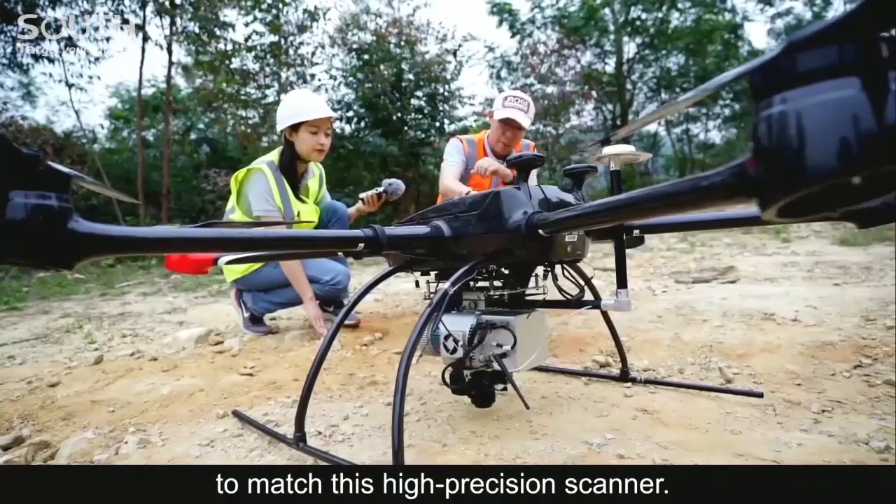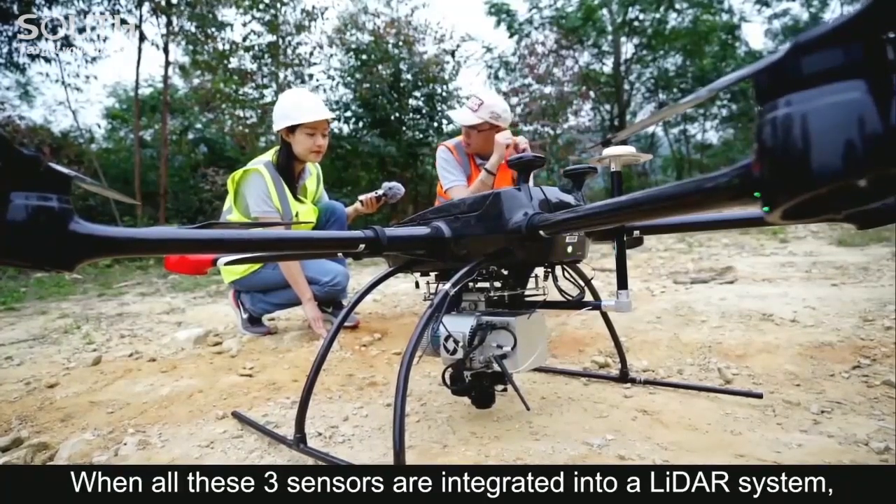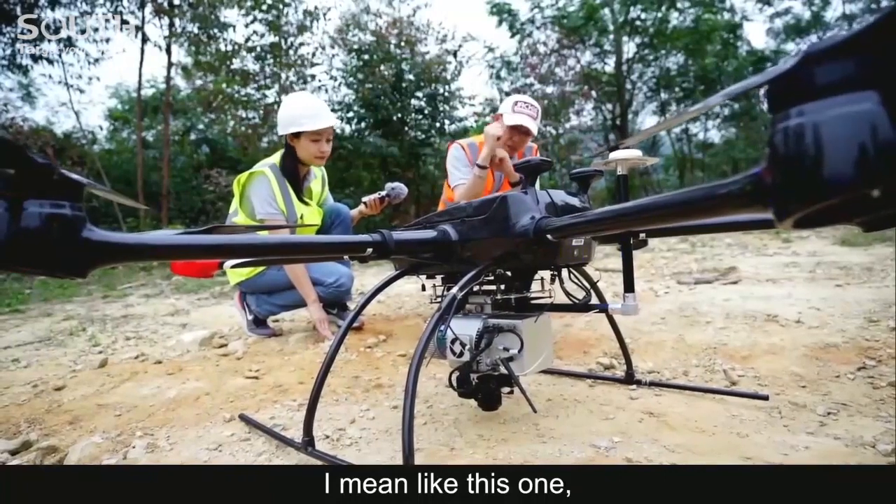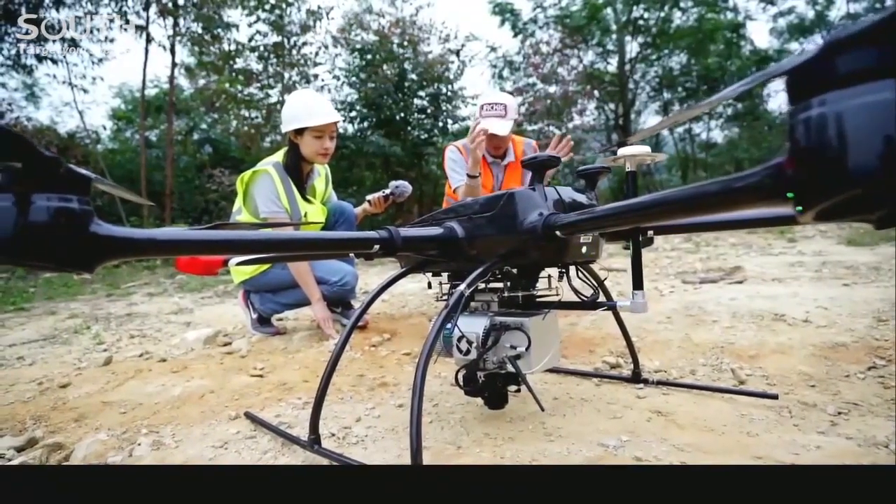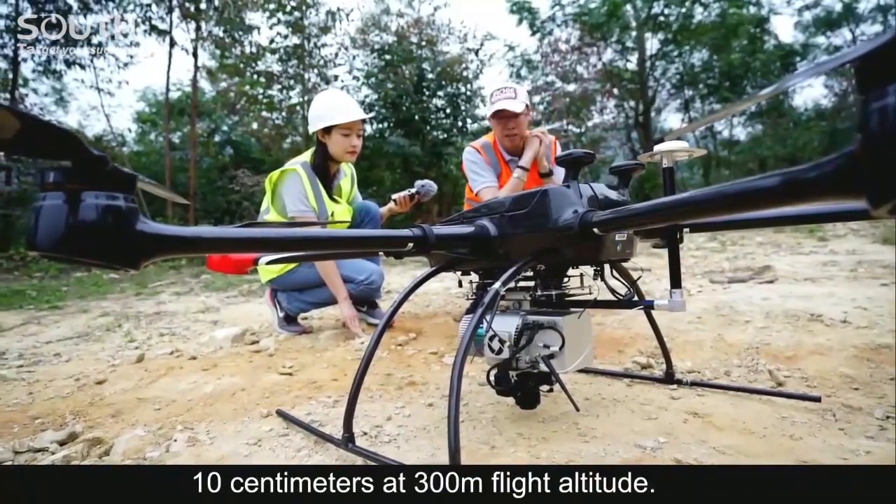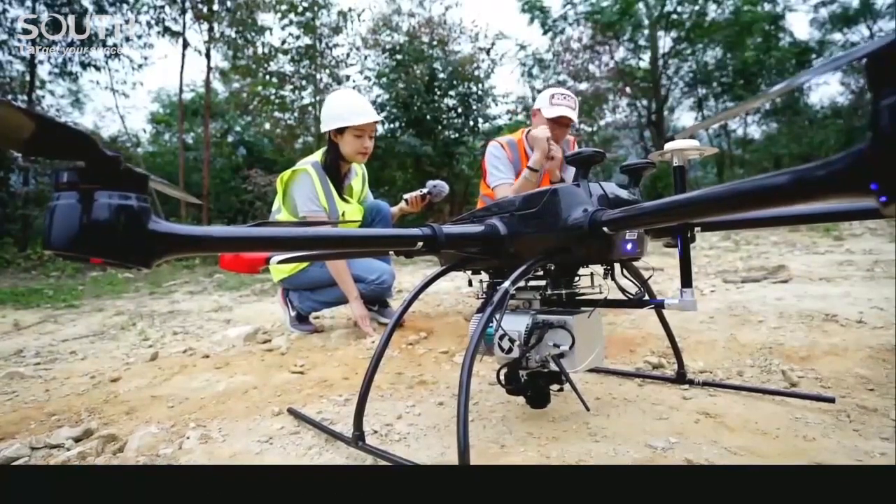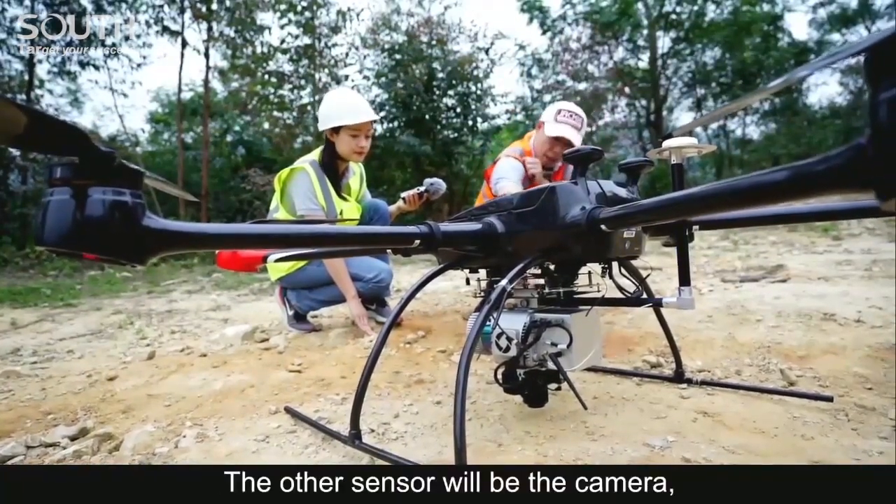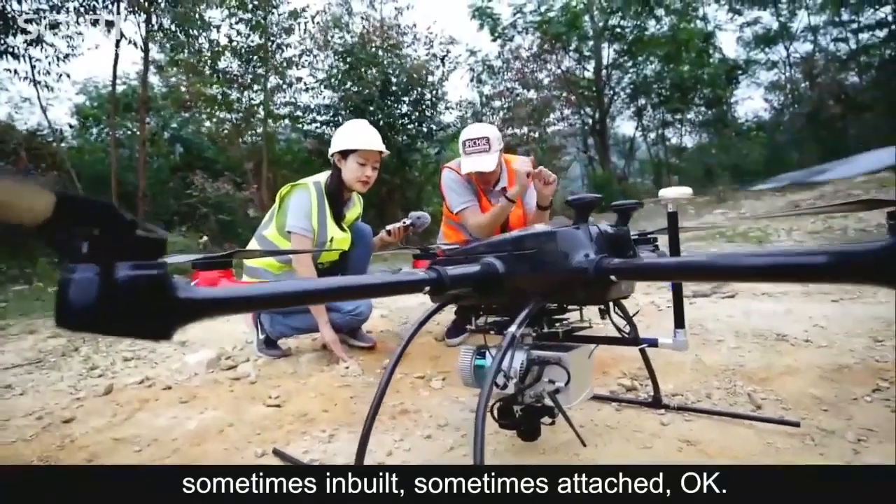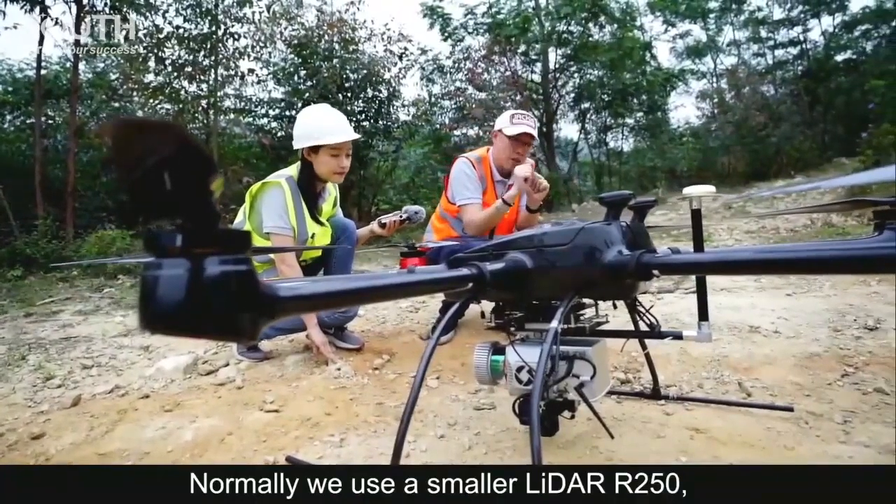When all these 3 sensors are integrated into a LiDAR system, like this one, we can expect the laser point cloud accuracy around 10 centimeters at 300 meter flight altitude. The other sensor will be the camera. Sometimes inbuilt, sometimes attached. Normally we use a smaller LiDAR, R250.